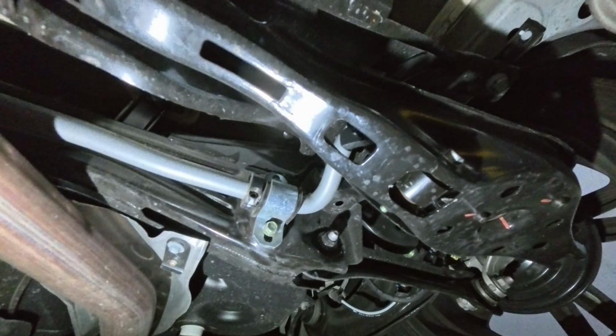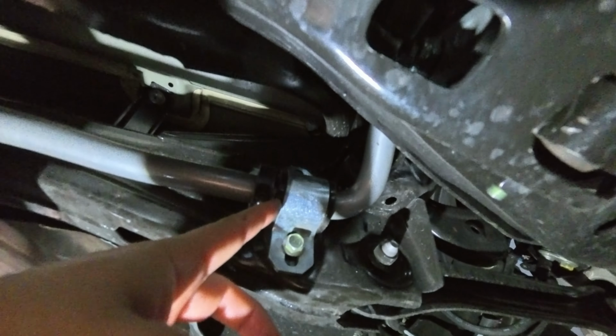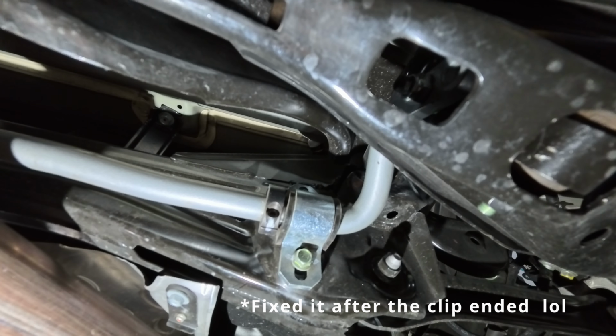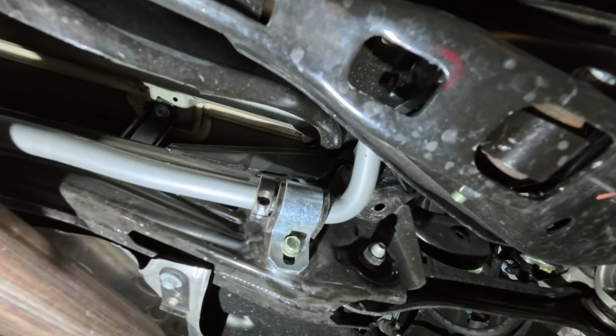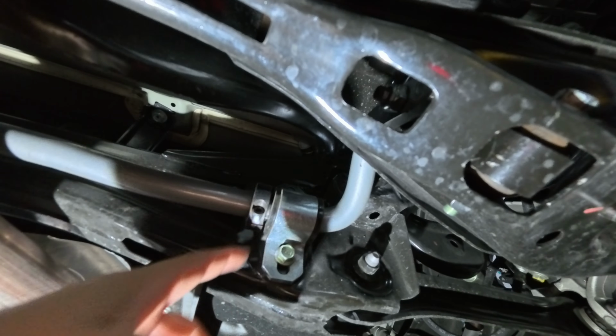So over here on this side, you can see the other collar. There is a small little gap here, but it doesn't move. It stays in there pretty good. I noticed after I had tested it out that when I looked underneath, there's some lubrication that you put in between the bushing and the bar.